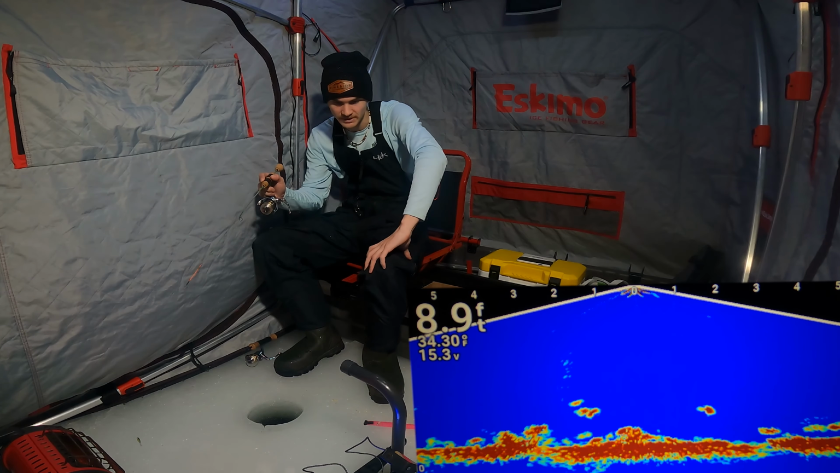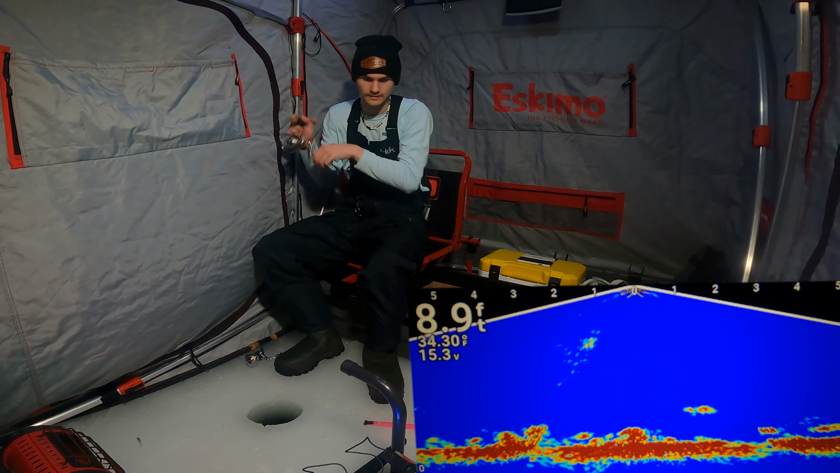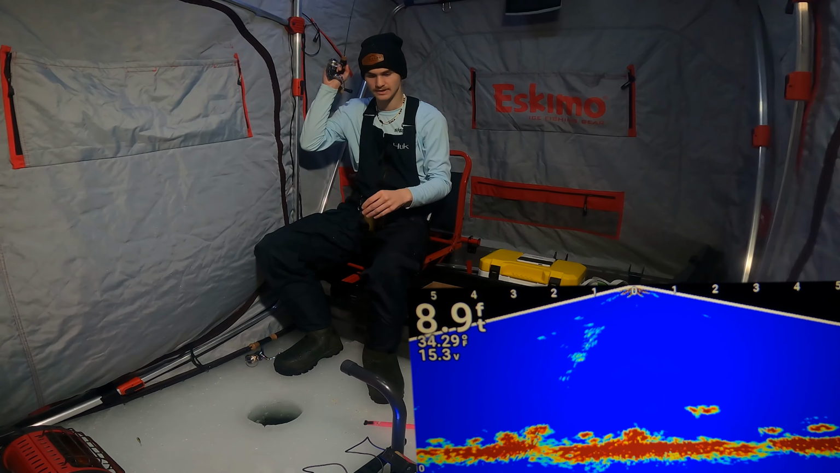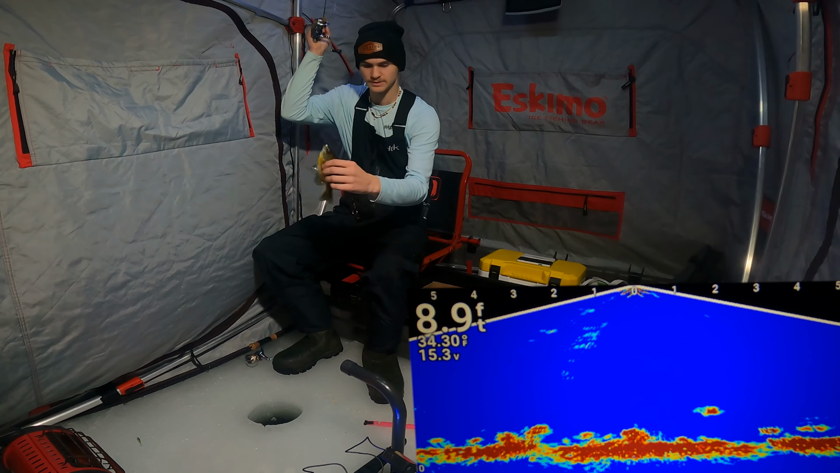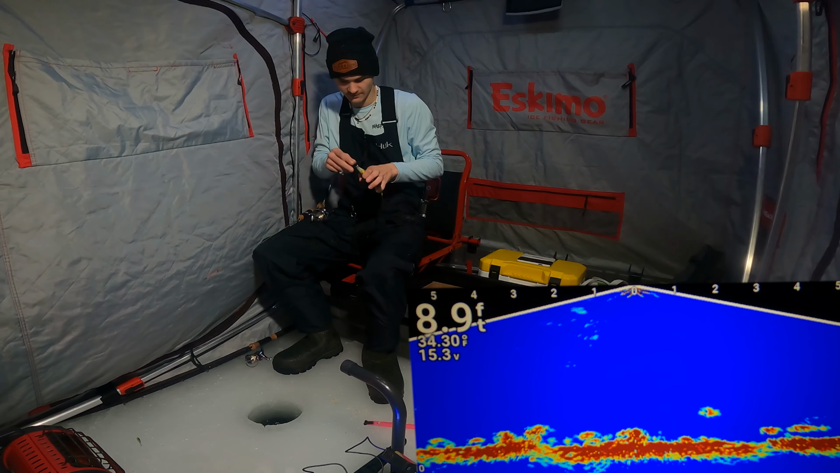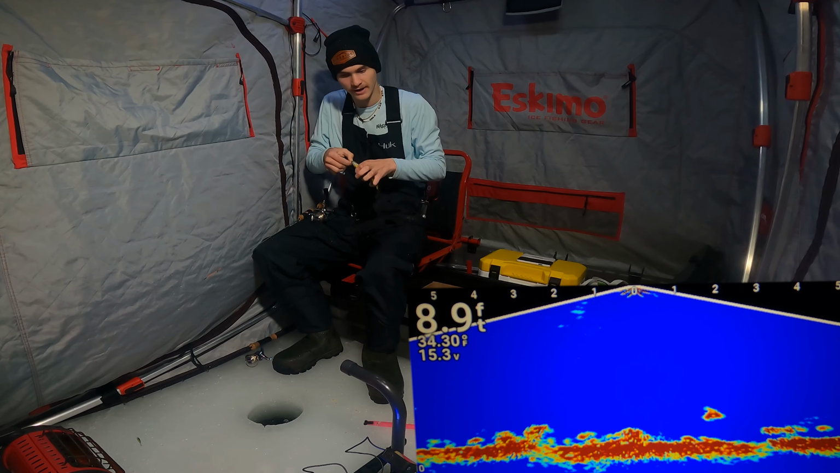Here we go. Look at this guy coming up. Coming right back. There we go. Got this guy. There you go, buddy. Come here. Thank you. Whoa. Surprised my 2-pound test hasn't snapped. He is on that dead stick. Let's see if he eats it. That's what I'd love to see. I'd love to see that bobber go down right now.